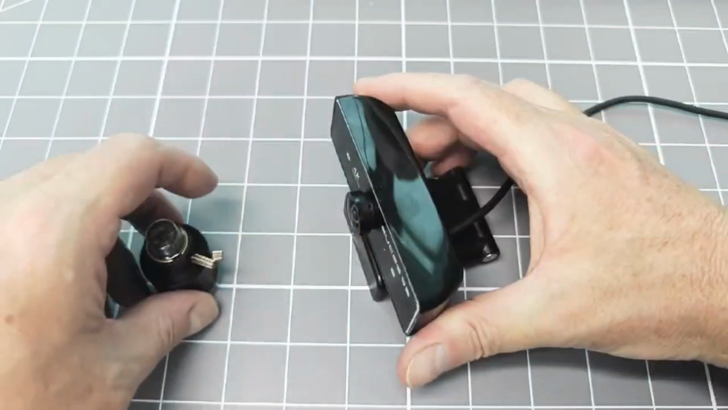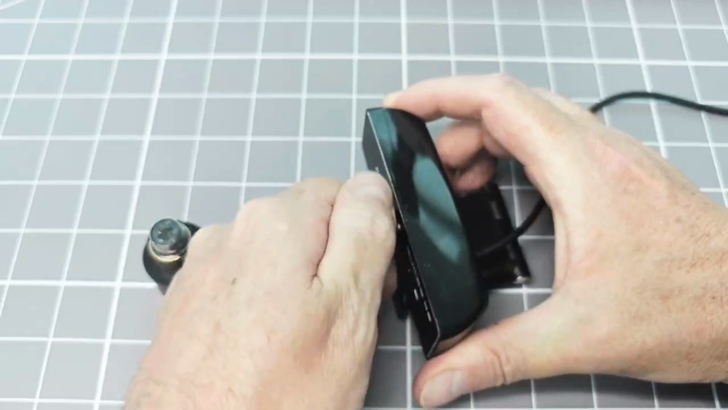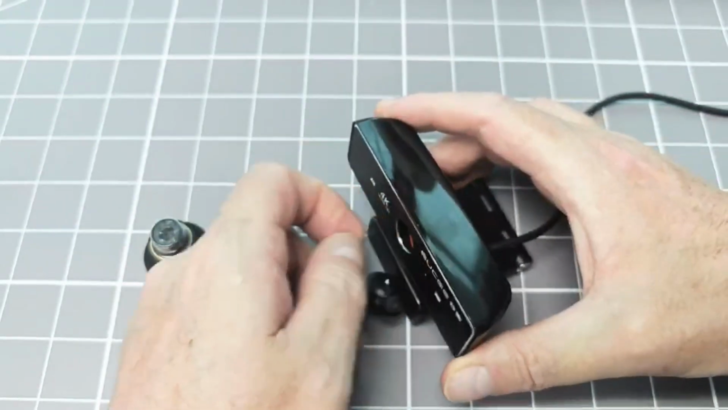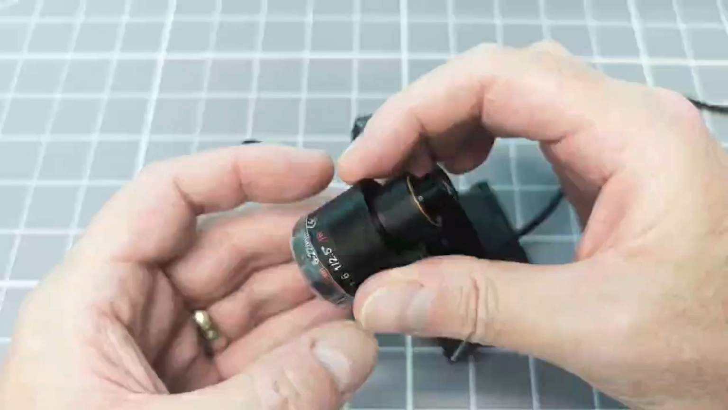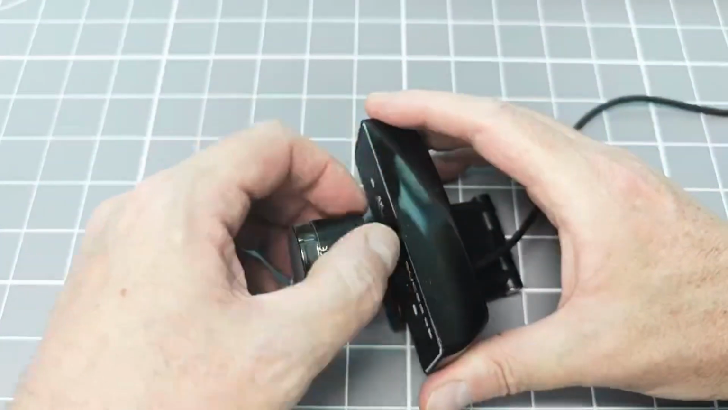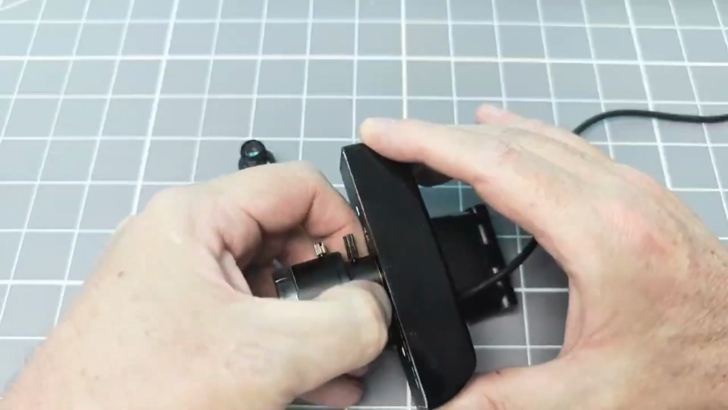Next, unscrew the existing lens. Be sure to keep the work area very clean when you open up the camera. Any dust that gets onto the image sensor could seriously impact the results. Then just screw the new lens into the webcam, and be sure to screw it fully into the lens mount. It is important to keep the same distance to the focal plane of the image sensor.